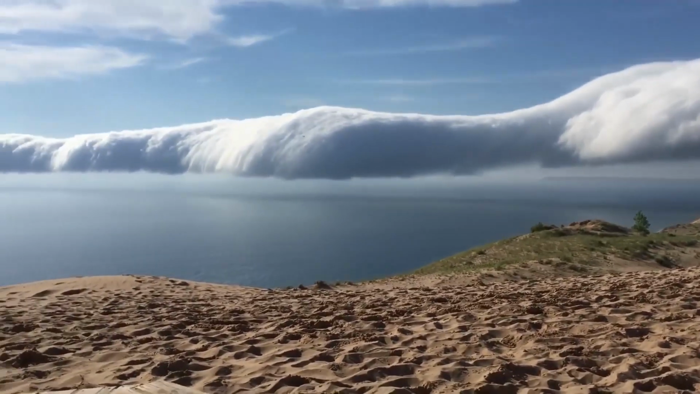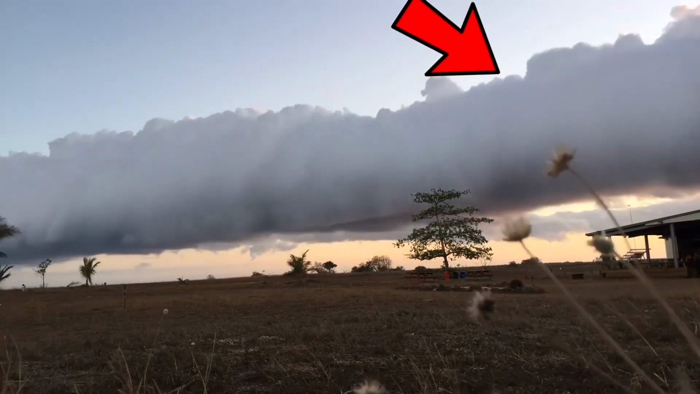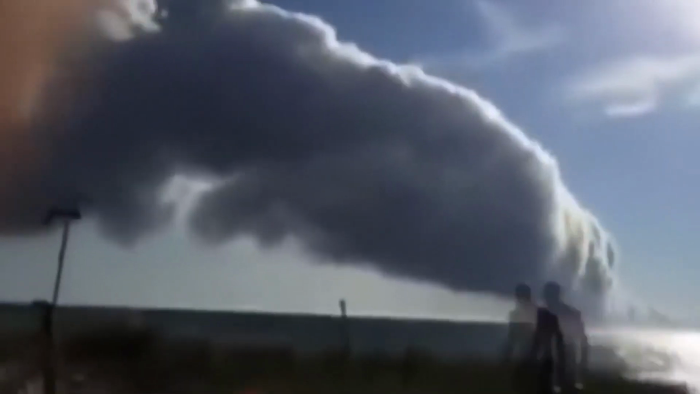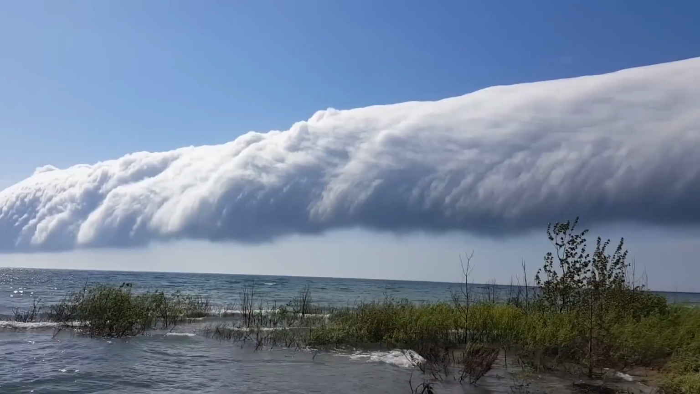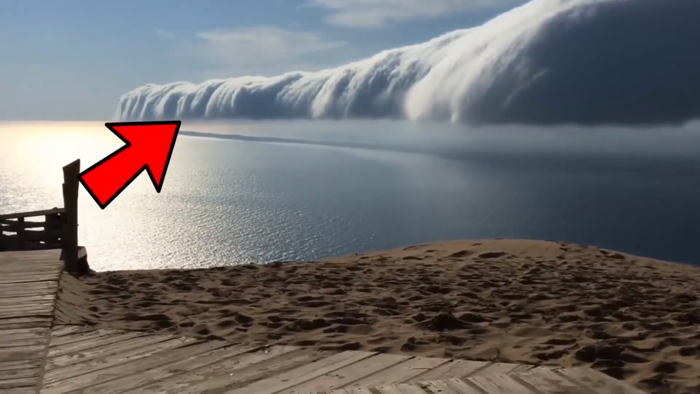Have you seen these amazing clouds that look like a giant snake in the sky? They're actually a rare meteorological event that only happens in certain parts of the world. This dude managed to capture them over Lake Michigan in the USA. Basically, it happens when the air is really humid in the early morning, and a cloud forms at the front of it, creating the leading edge of a cylinder. Pretty cool, right?